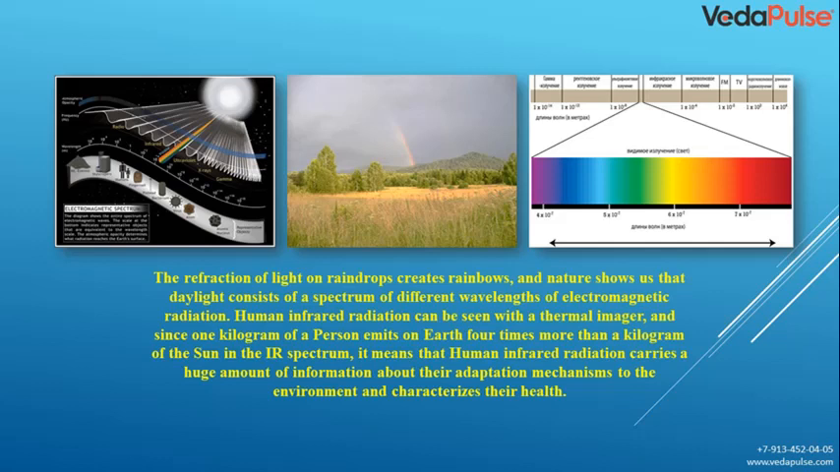Here you can see the entire range of electromagnetic radiation, from gamma radiation to long electromagnetic waves. And this is a narrow spectrum in which we live. And we believe that we can see everything. But outside, in this part of the long waves and in this one, we see almost nothing. Only with the help of devices.